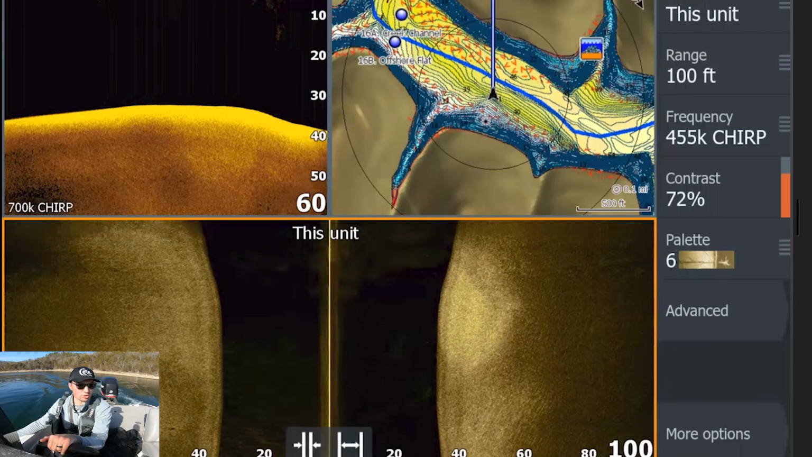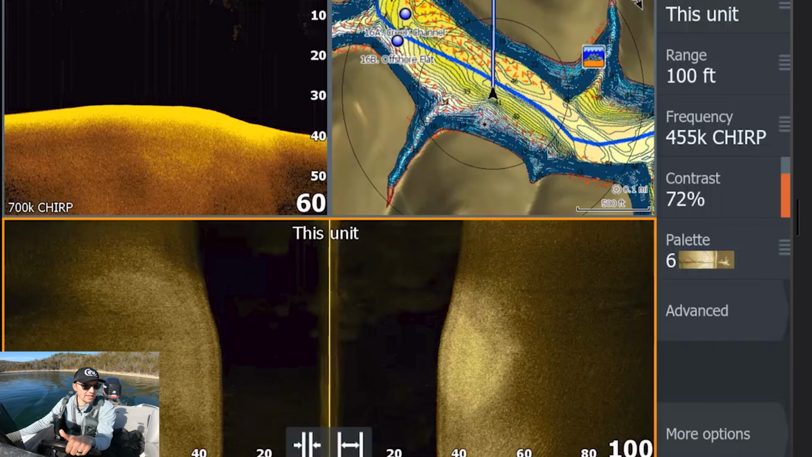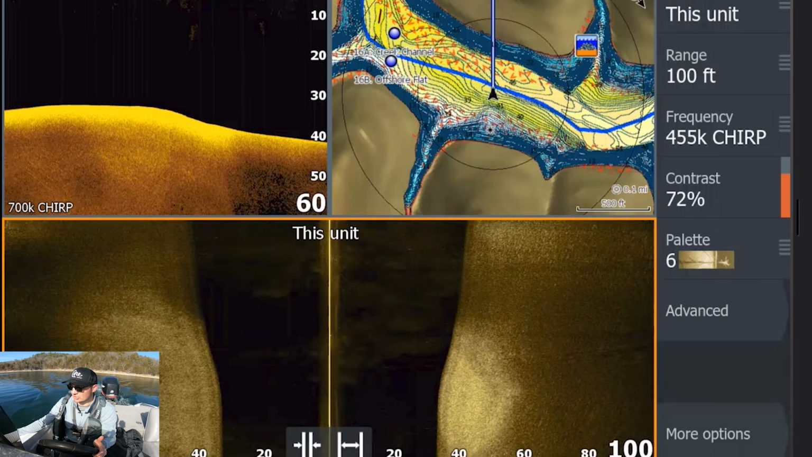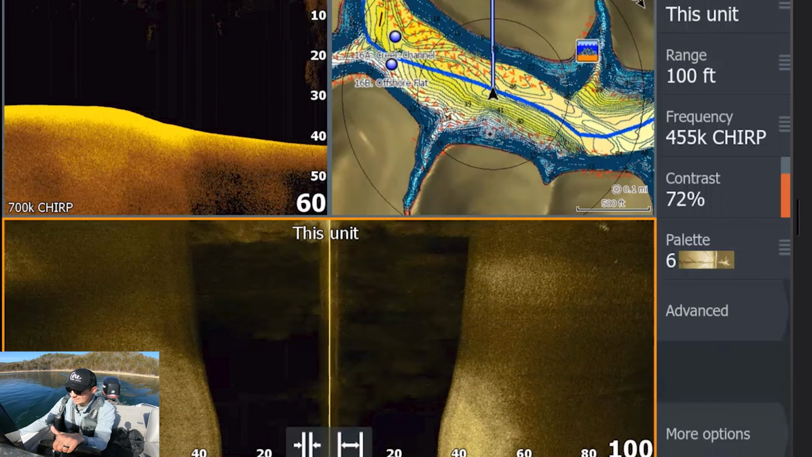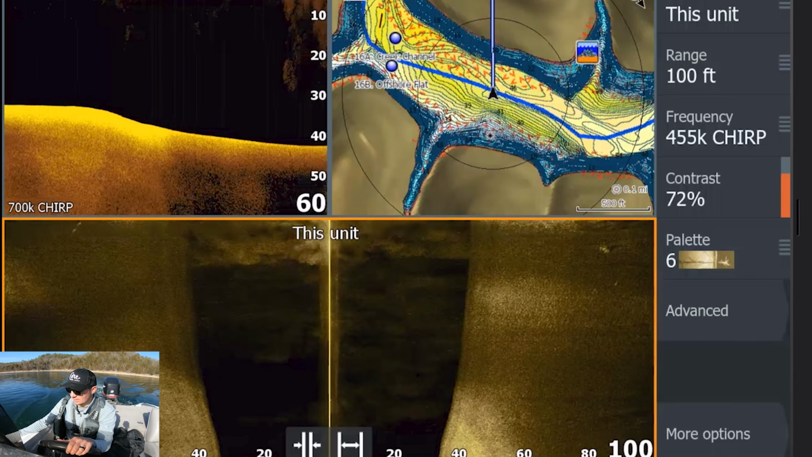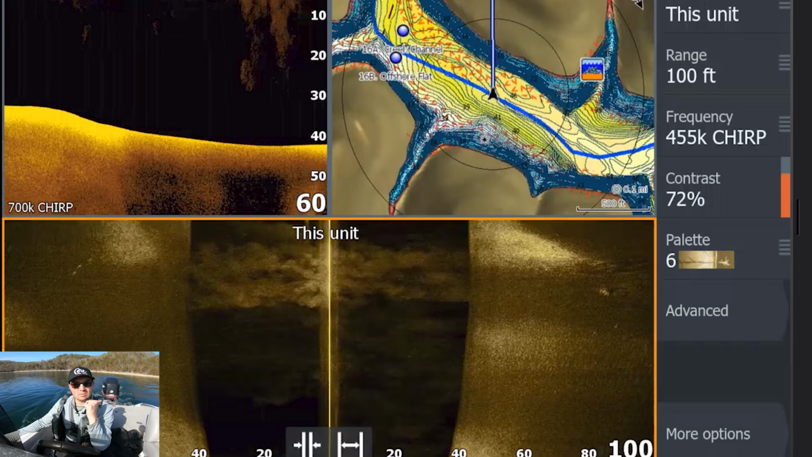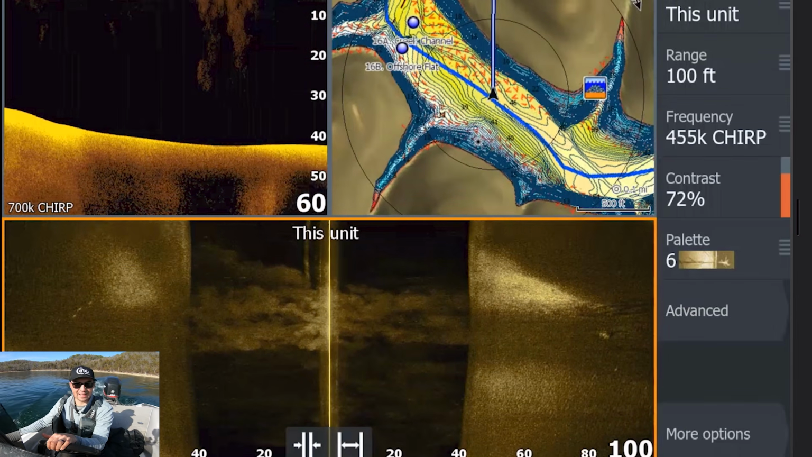Shad are critical when you're trying to catch these live sonar fish, especially in the winter time. And all the breakdowns we do are going to be on highland and lowland reservoirs that have shad, because that's kind of how this process works. And the idea is that if you can find shad in the area, there's likely going to be a population of fish.